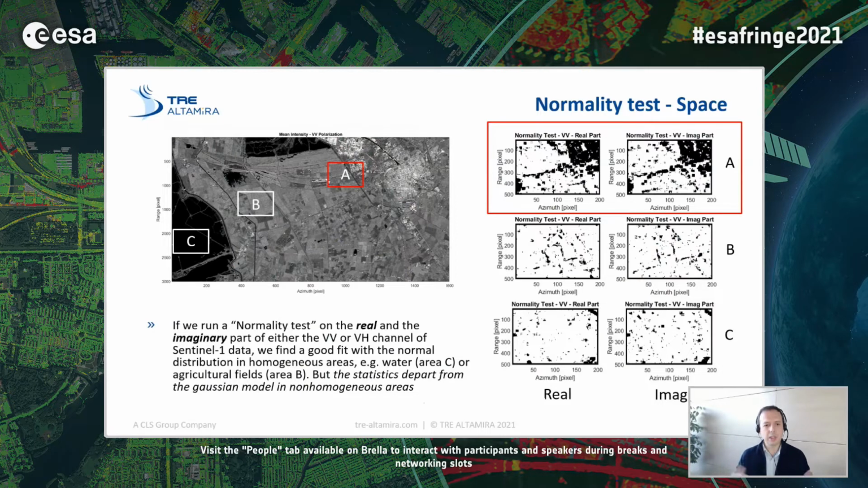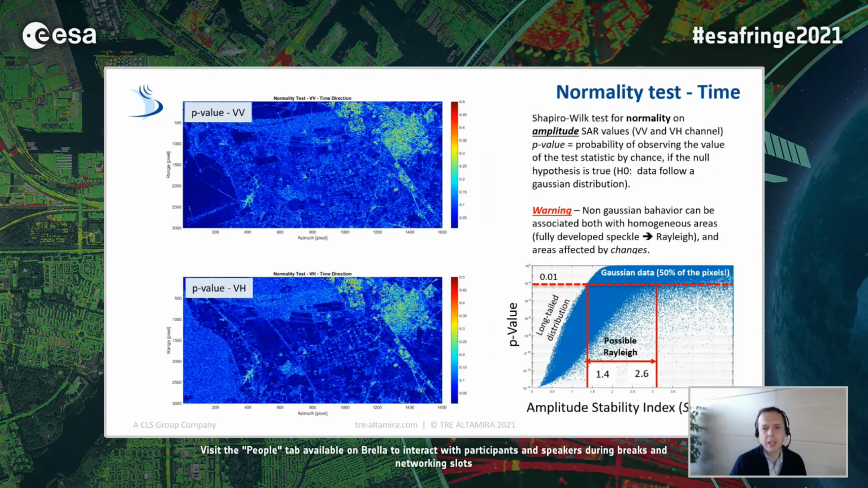So if we run a typical normality test on the real and imaginary part of different SAR acquisitions, VV and VH channel, indeed, we find confirmation that in homogeneous areas, water, say, or homogeneous agricultural fields, we have a Gaussian statistics. So most of the pixels would pass the normality test. But of course, for non-homogeneous areas, this is not at all the case.